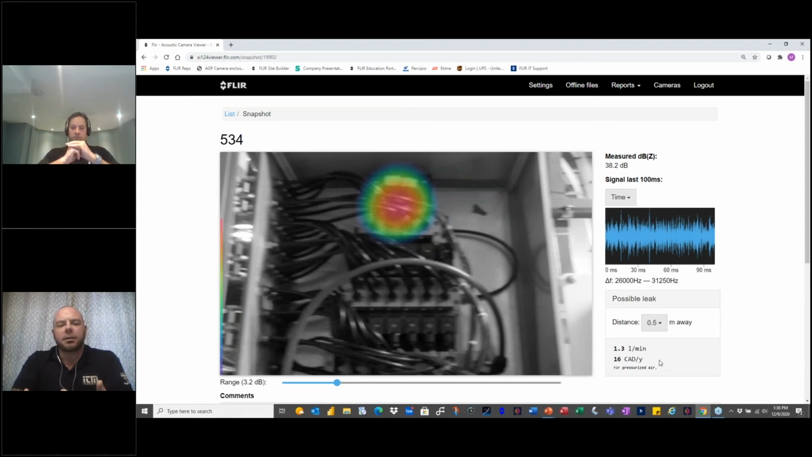When using the multi option, do customers and end users need to be careful of reflection? Yes, obviously the reflection is actually just like in thermal imaging. There is potentially, so it is something you kind of have to play around with and see. You kind of move around as well. Same thing with thermography. You do move around to see if the reflection moves, and that'll tell you if it's a reflection or an actual source of a leak.